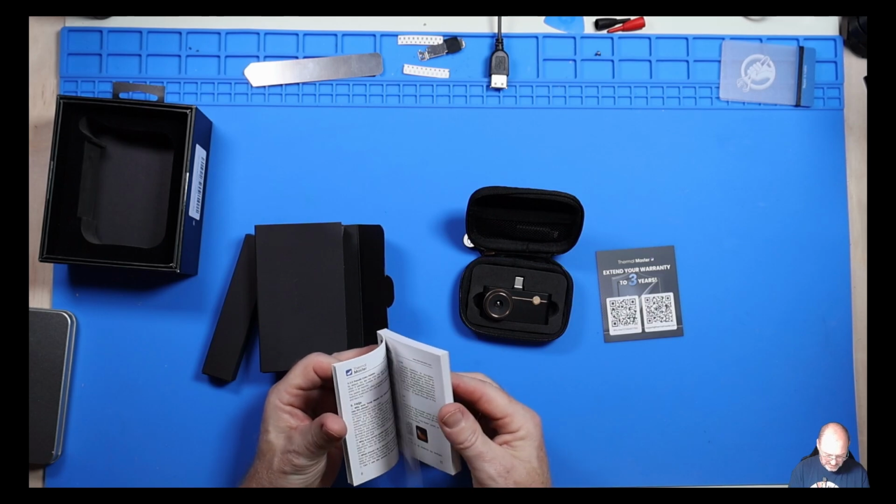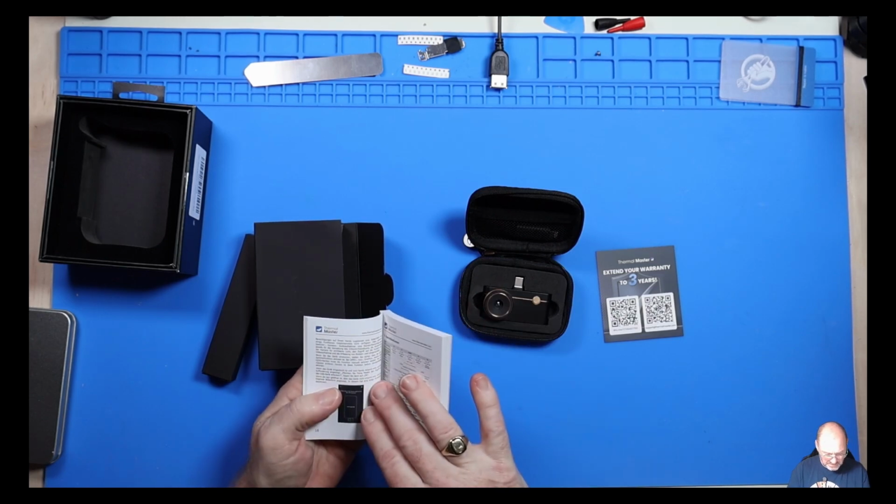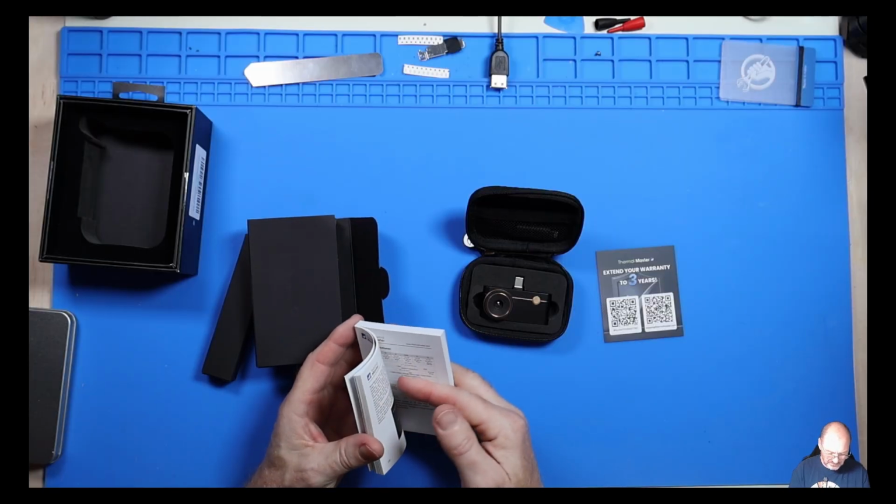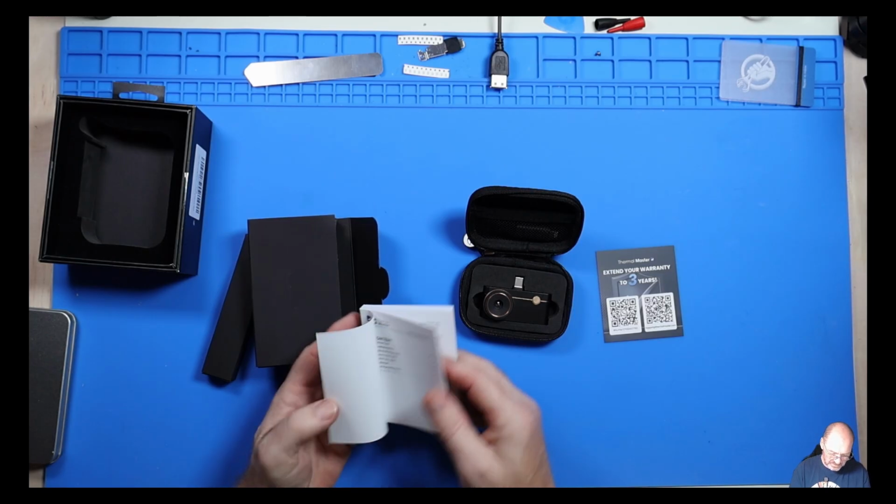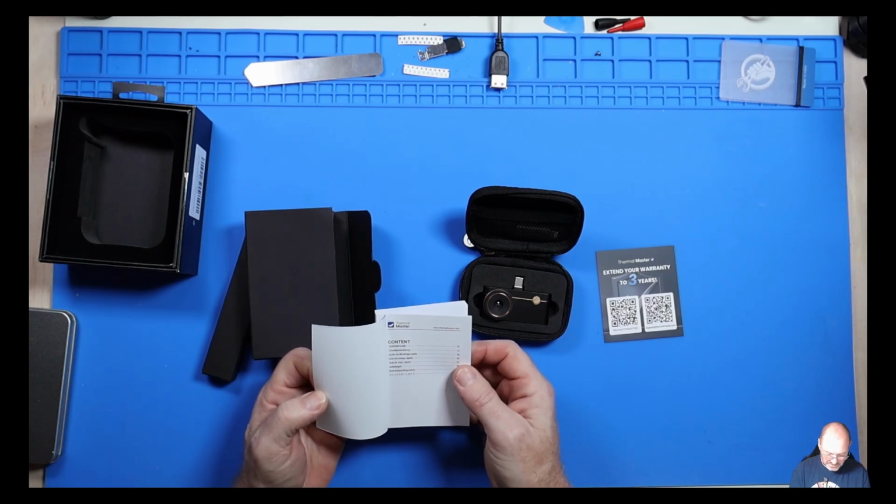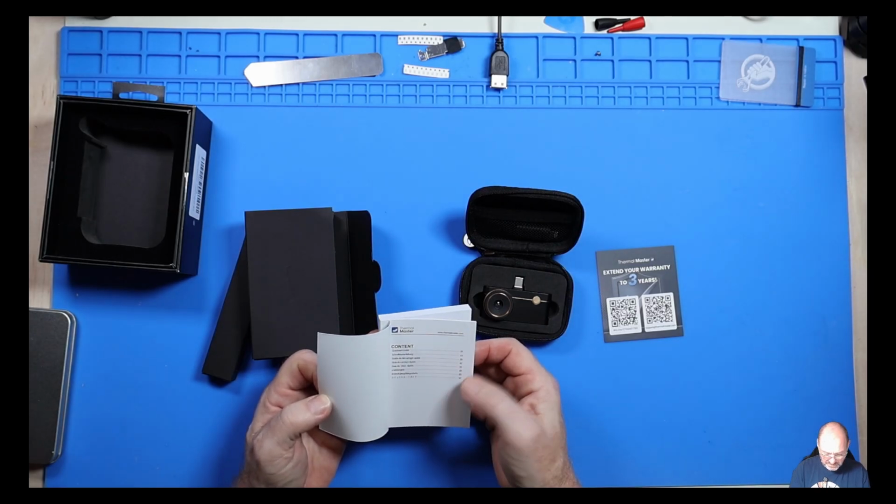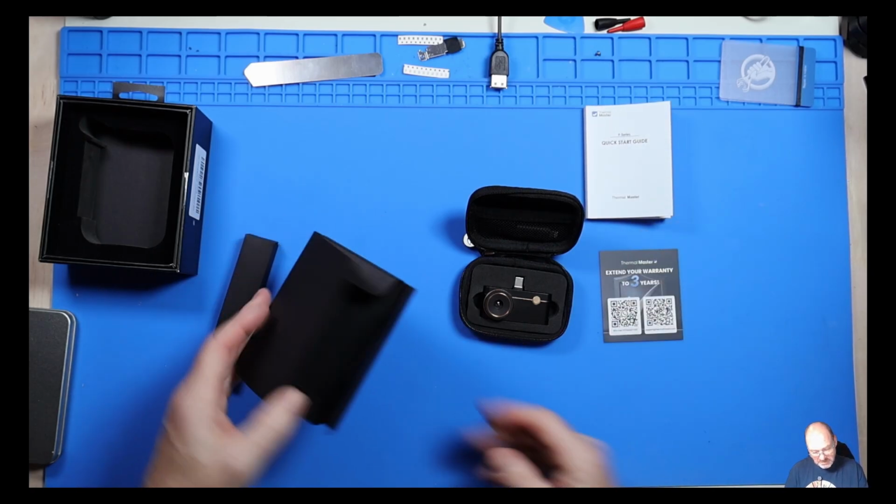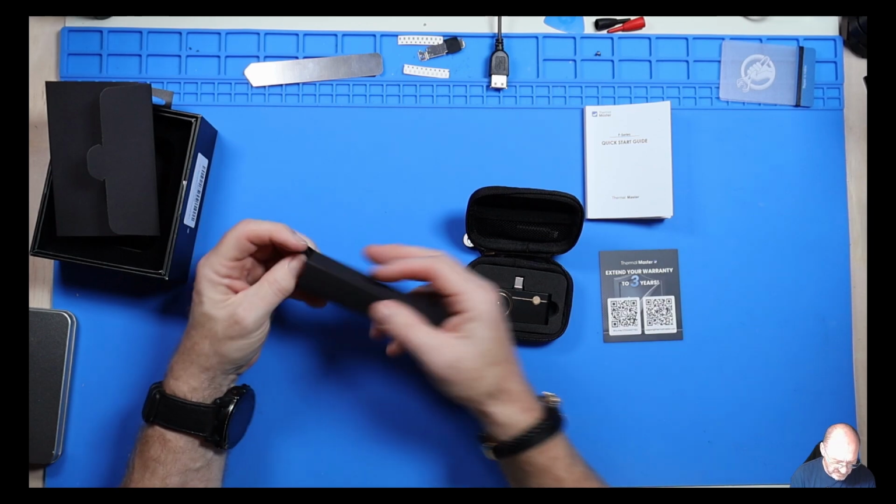By the looks of it, just looking through here, it changes language there, so I think the manual is about 15 pages long, but it's supplied in 1, 2, 3, 4, 5, 6, 7, 8 languages. That's pretty cool, I suppose. That's all that's in there, and I'm guessing this is a USB cable for it.